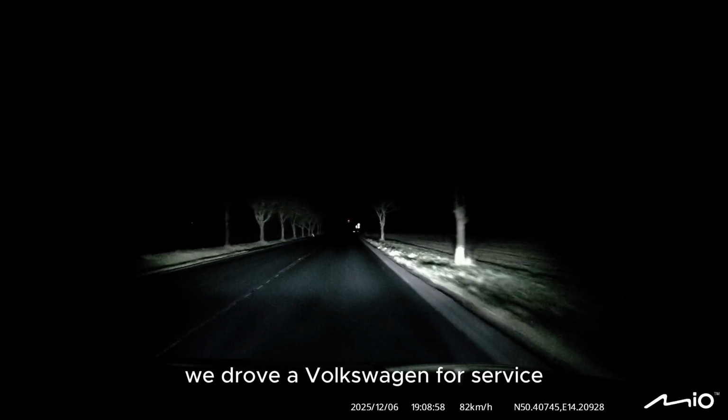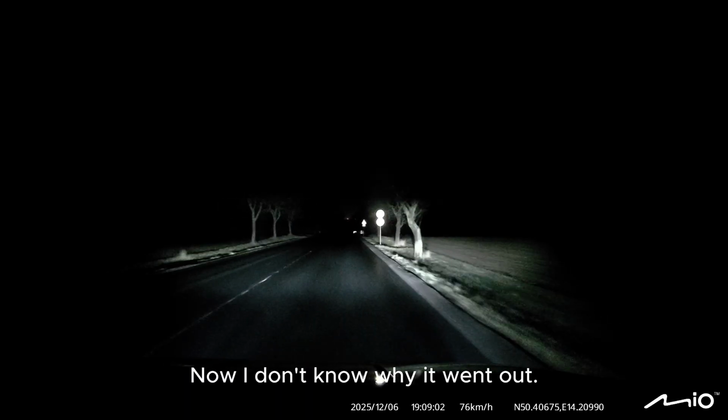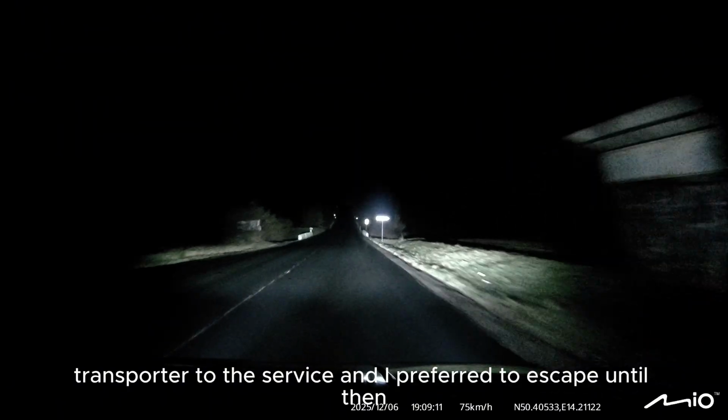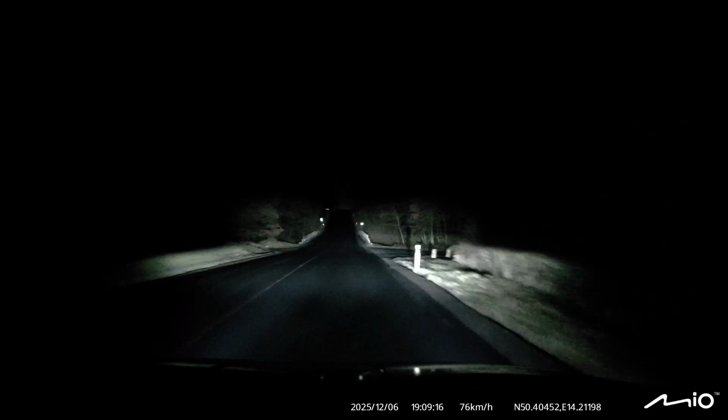We drove a Volkswagen for service. Now I don't know why it went out, because I have a classic one. And already I went there with the Volkswagen Transporter to the service, and I preferred to escape until then, because it was terrible there.